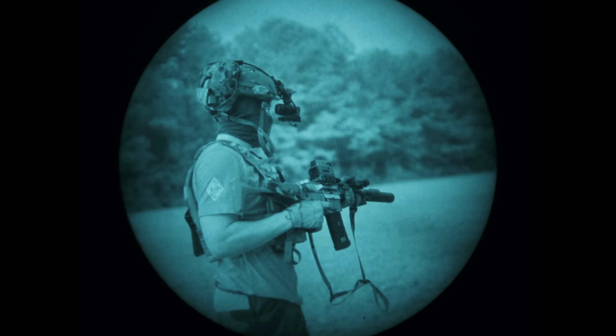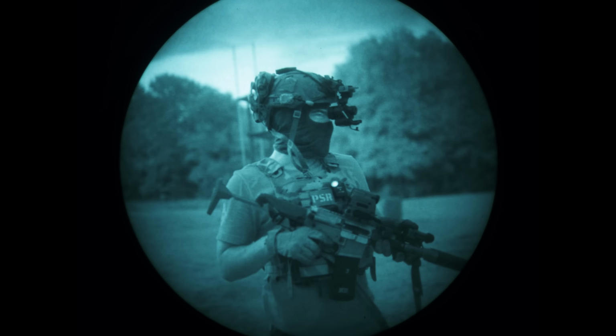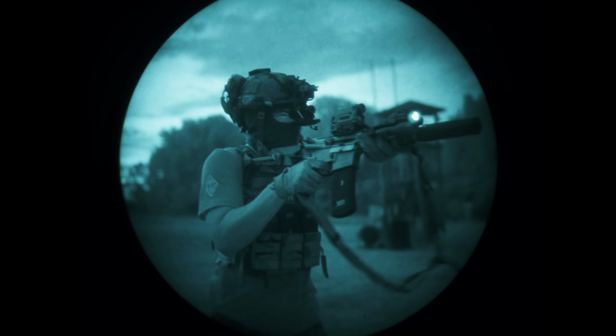Now we're going to go into the woods and see if we could really push the performance of this thing. Put a couple more shots downrange here.